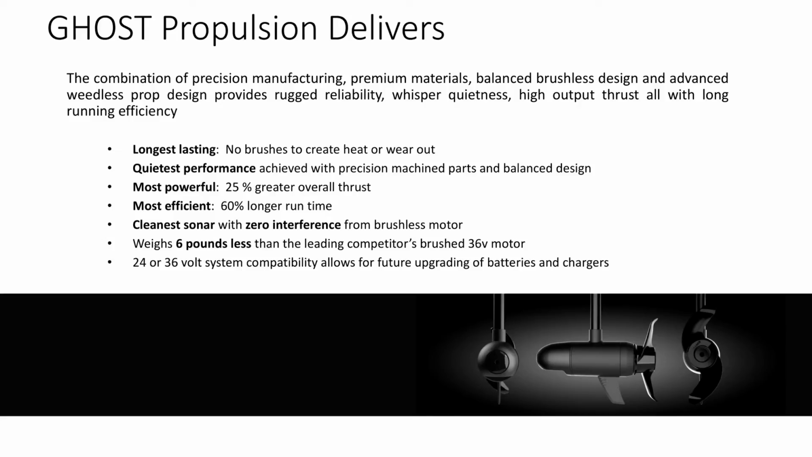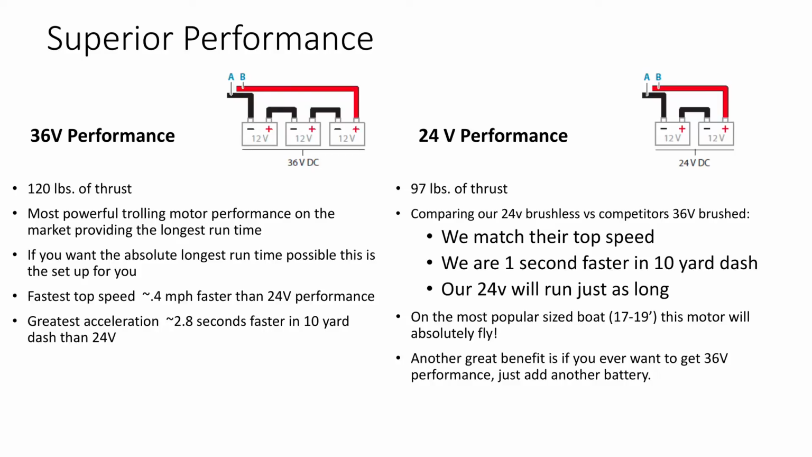Keep in mind that it's lighter than the Ultrex, which is quite amazing. We thought it was going to be more expensive. I don't know why it's taking so long.